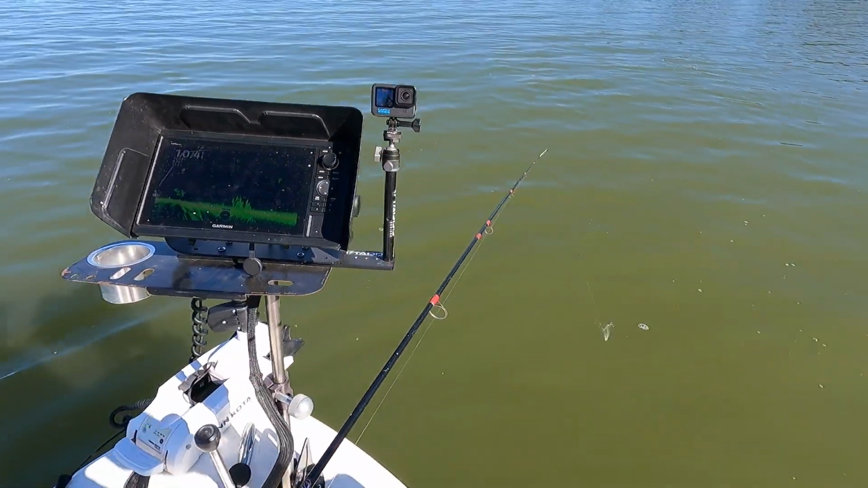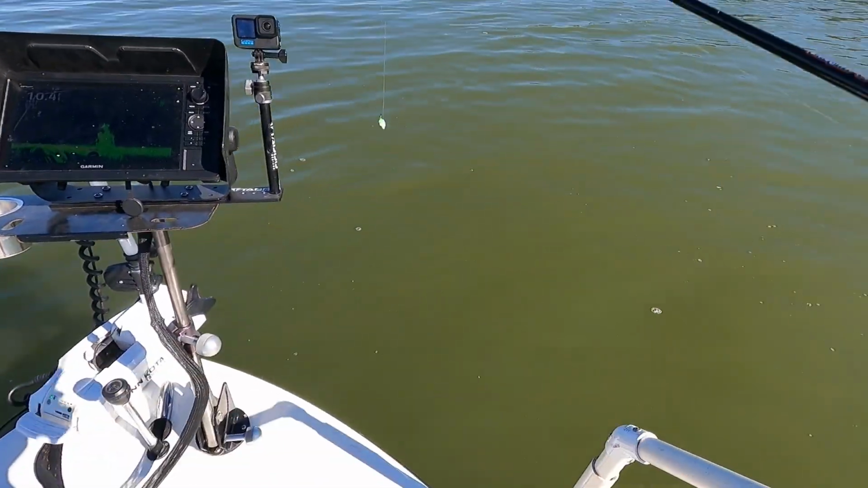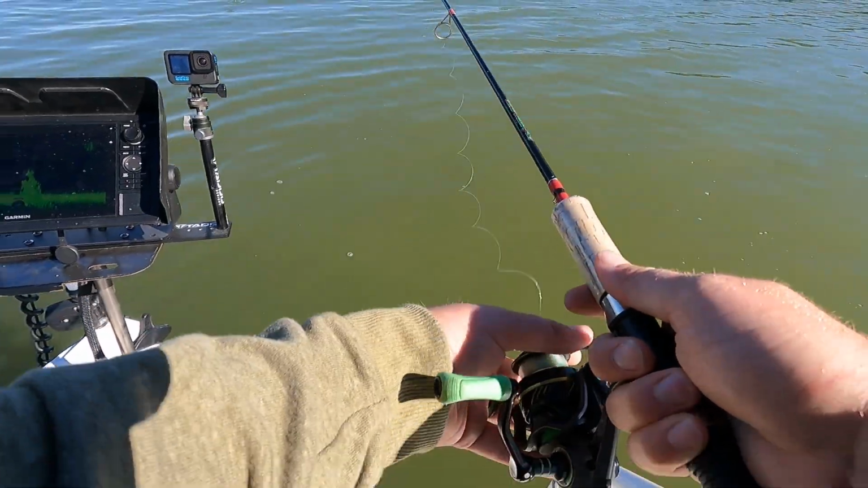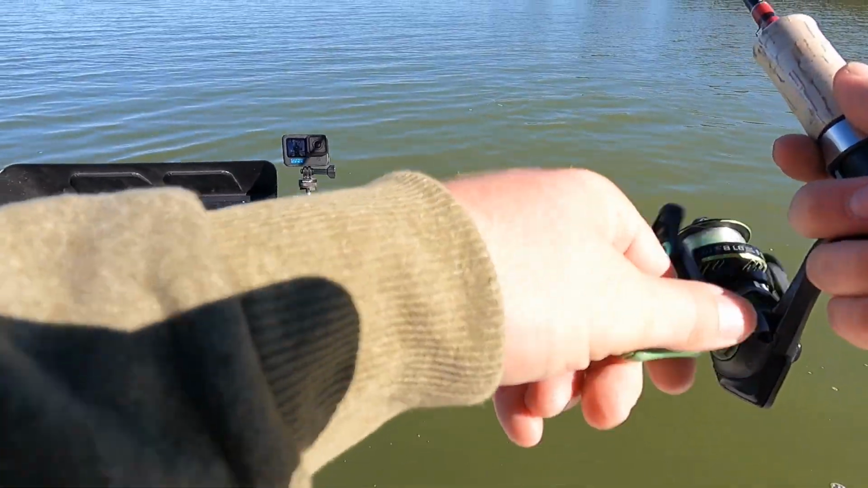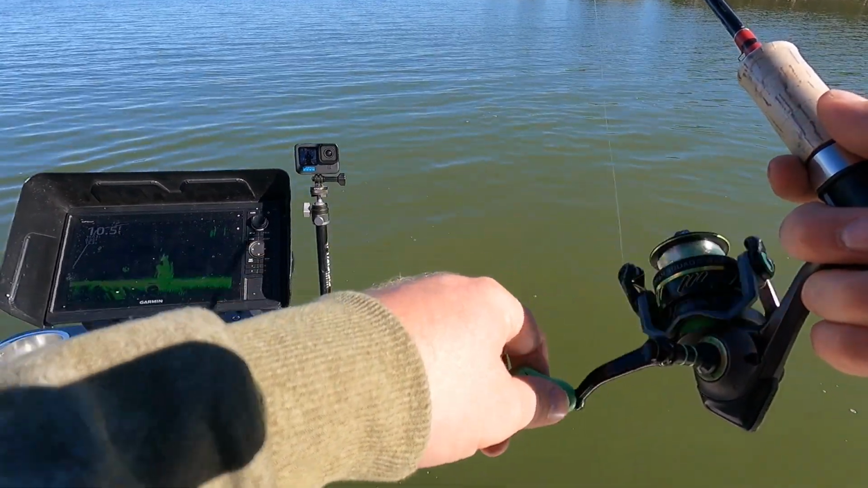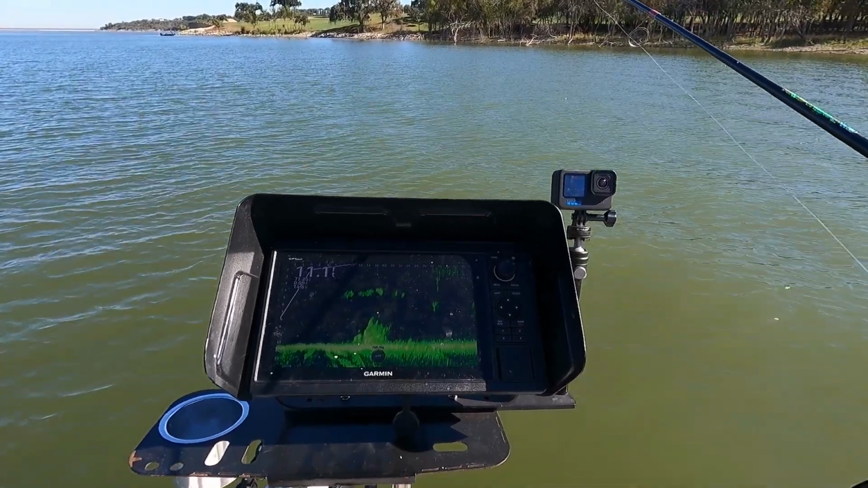And again, a lot of these fish right now are around brush piles. So just keep your head on a swivel. That's all I'm saying. Pay attention to where you're casting. Pay attention to what's around. All right, here we go. Let's drop down back into that same area with these fish.